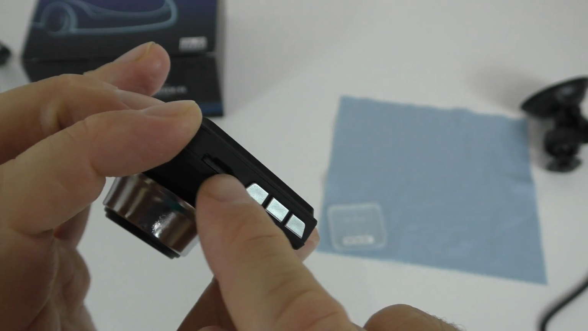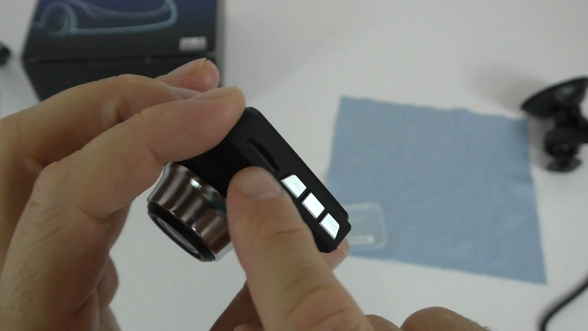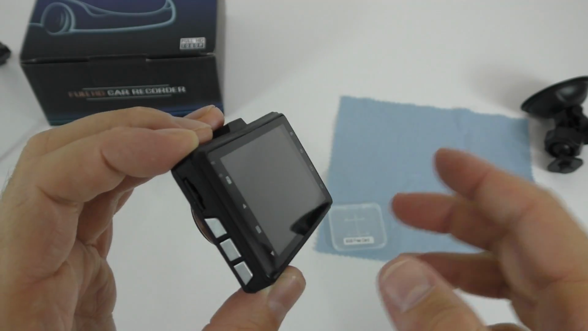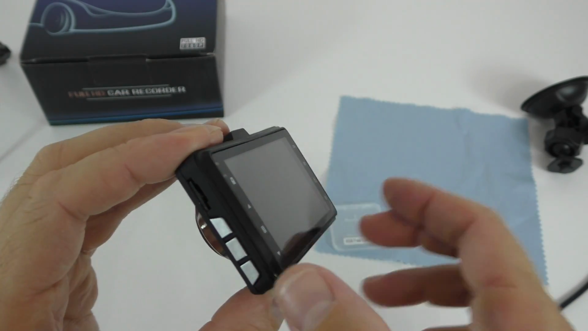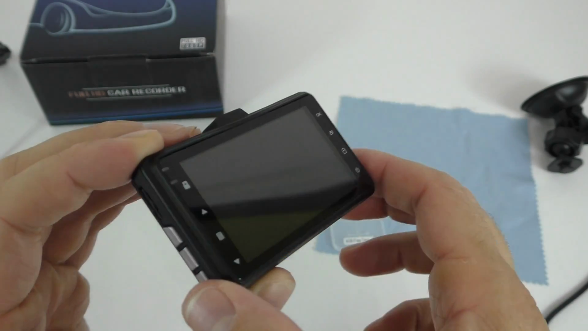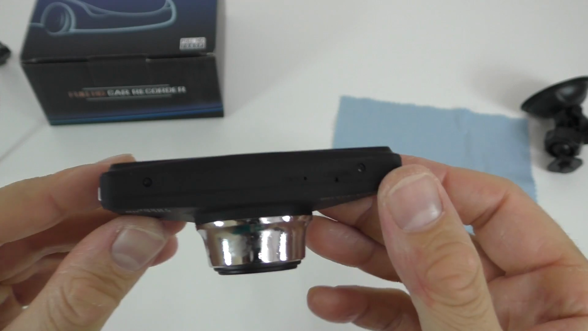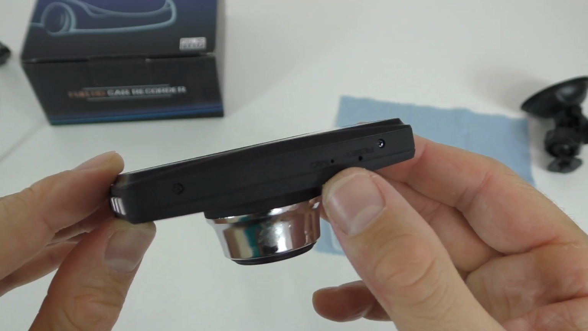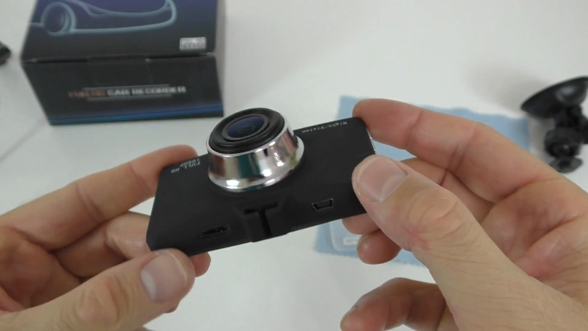Onto this little hole right here you can insert an SD card, so that's where the SD card goes, but it is a bit difficult to actually take it out once you put it in there. So you actually have to press on it really good so you can take it out. At the bottom of the camera we just have a reset button and a microphone. So that's about it for the camera.